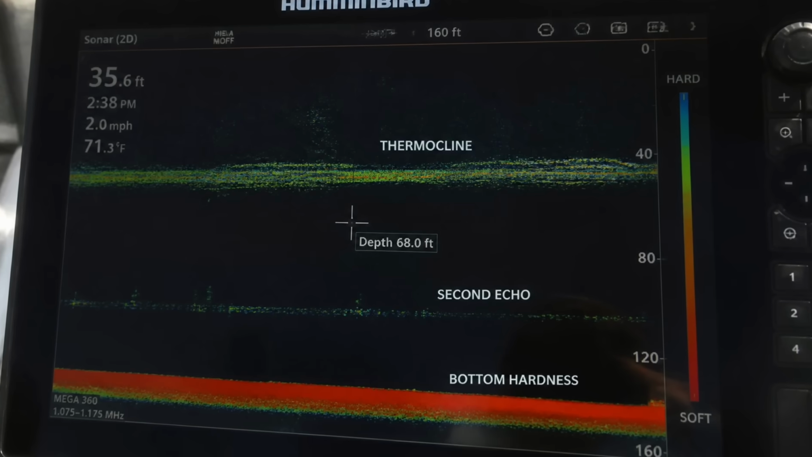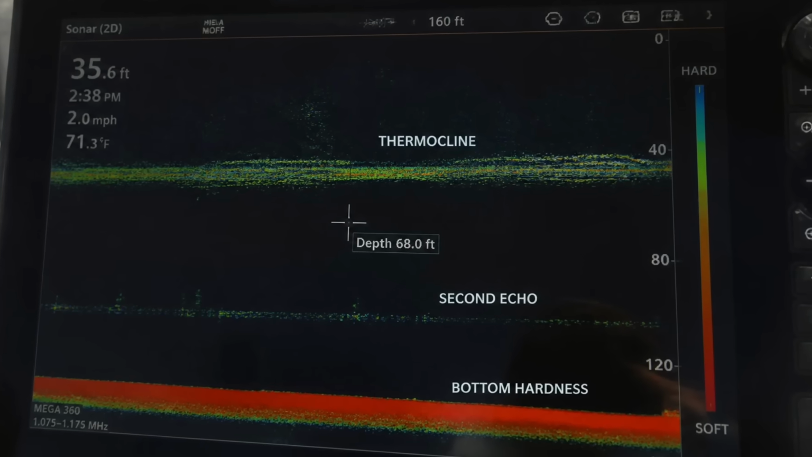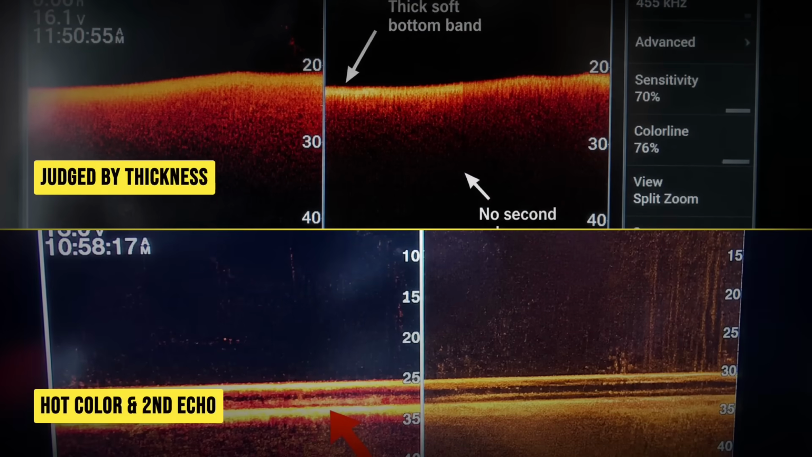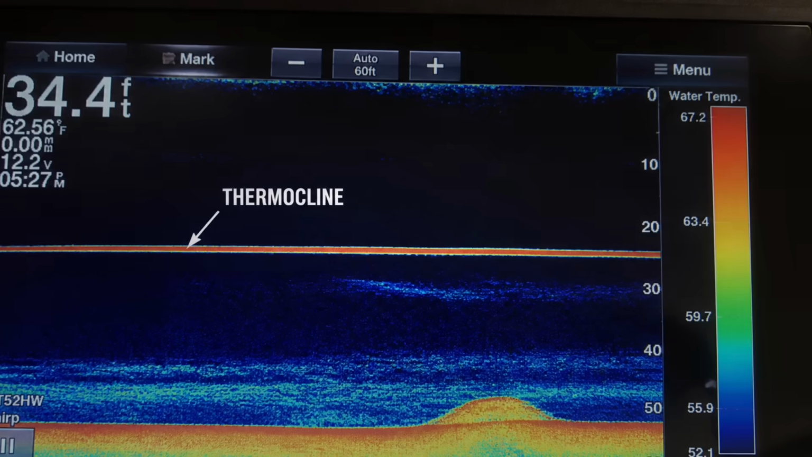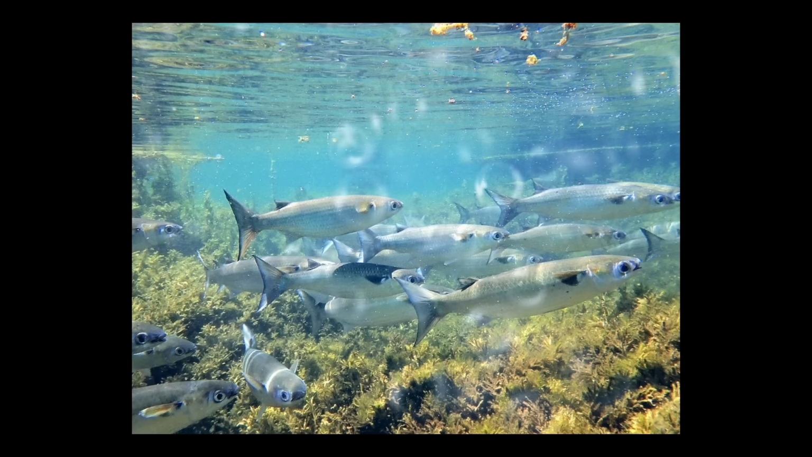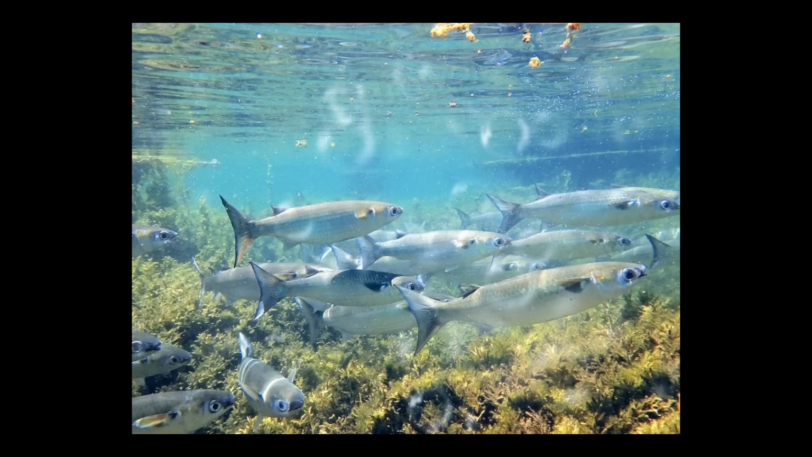Fifth, learn the bottom and the thermocline read until it's second nature. Judge hardness by hot color and a second echo, not by thickness. Clock that flat band for what it really is, the temperature break. Then go fish the bait and the structure that actually touches it.